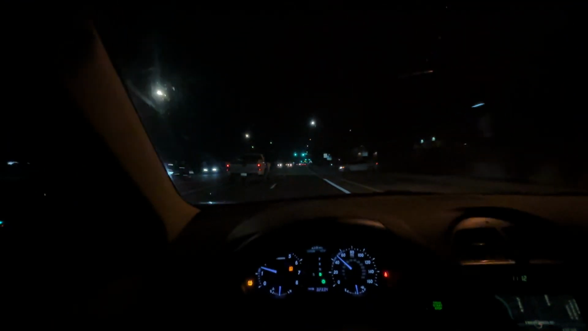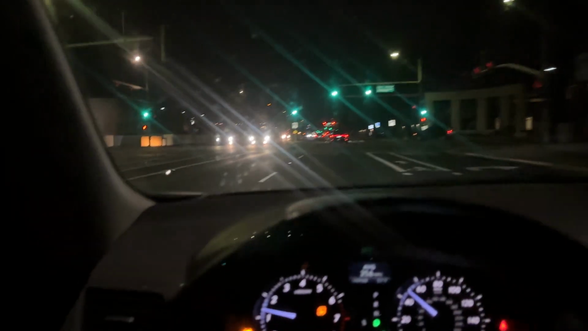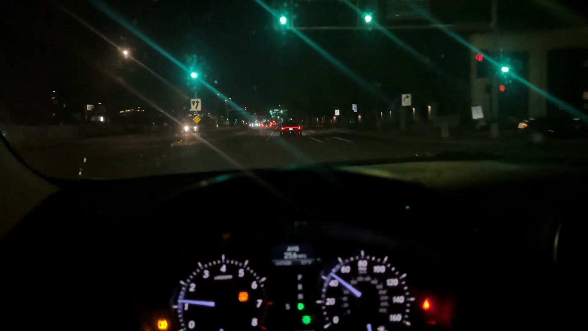Yeah, we just going downtown, I guess. My car right now is currently modded. Got like 20 extra horsepower because of the muffler delete and the tint. Let me clean the camera.